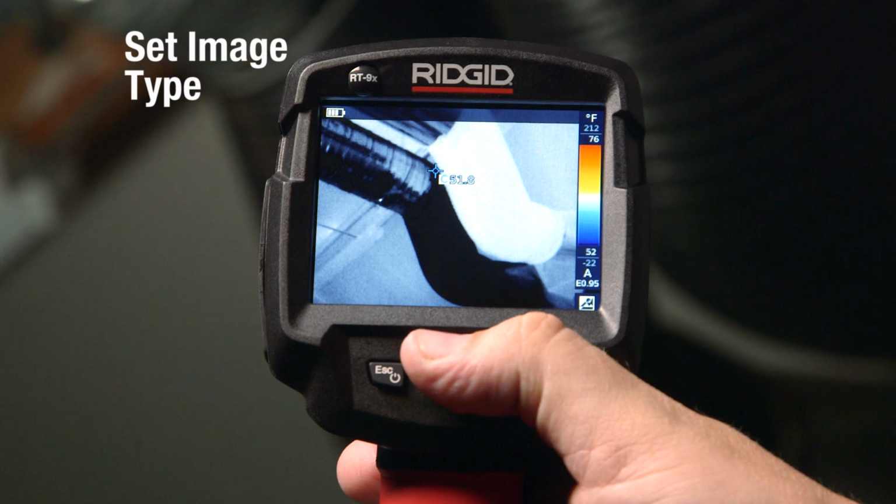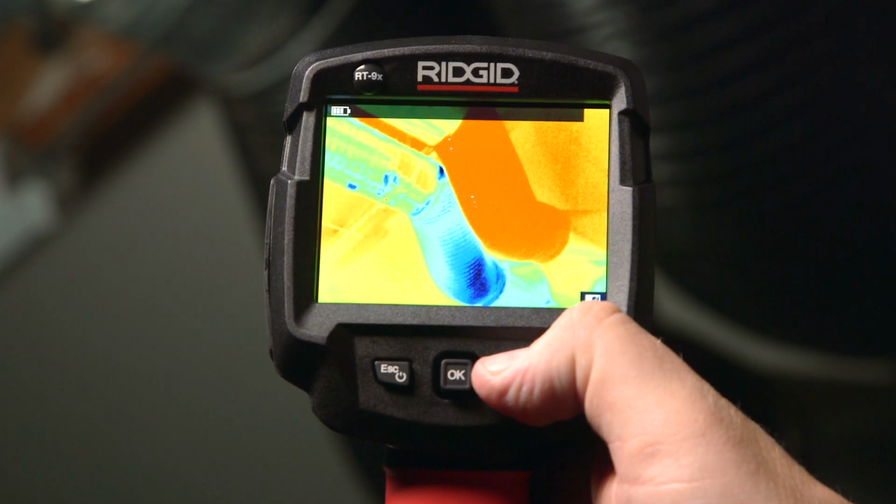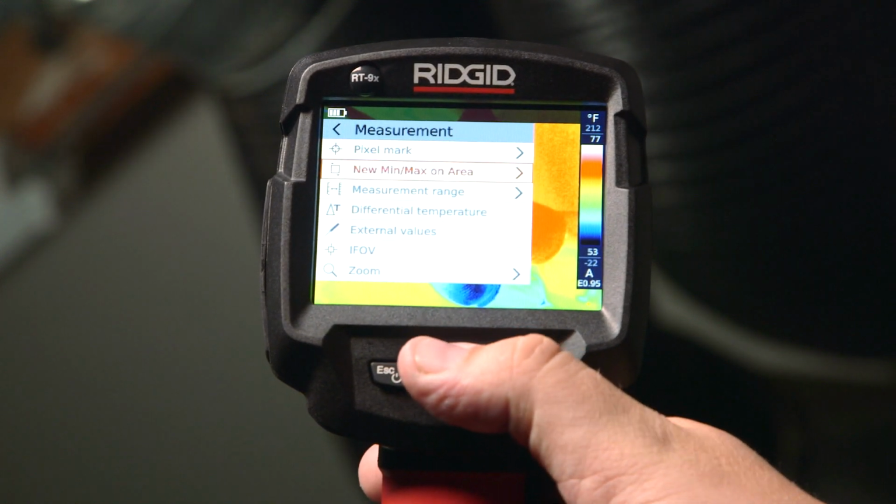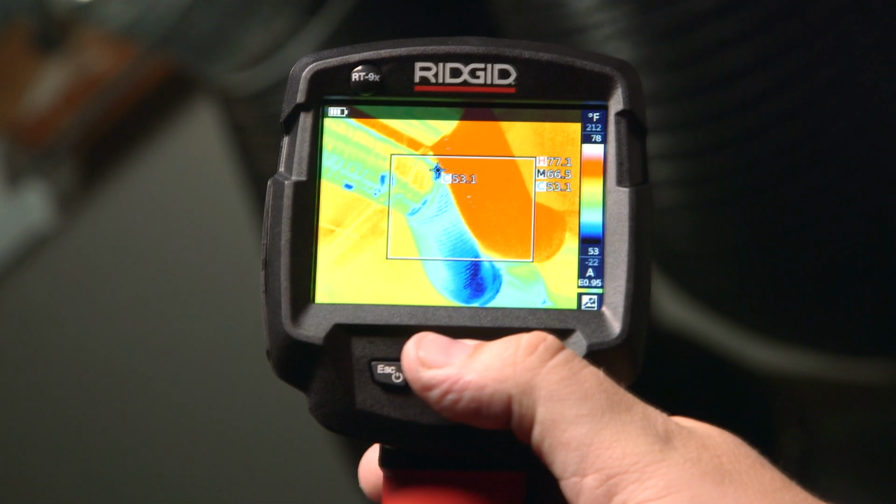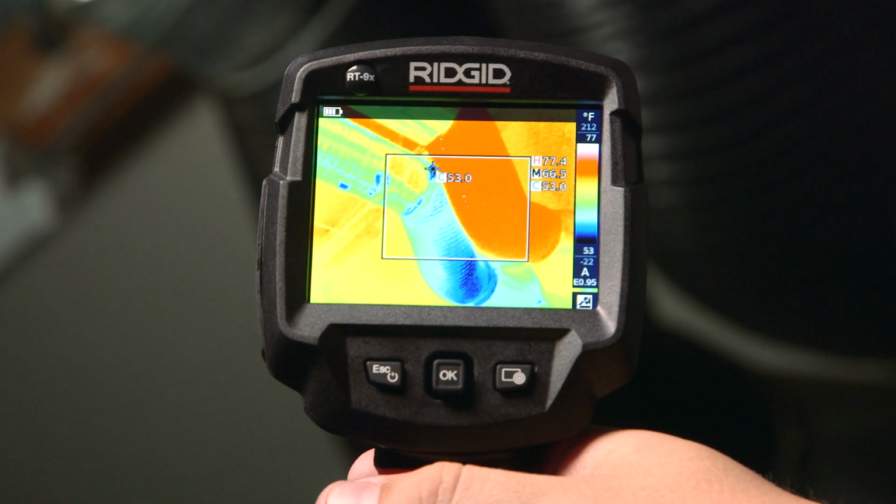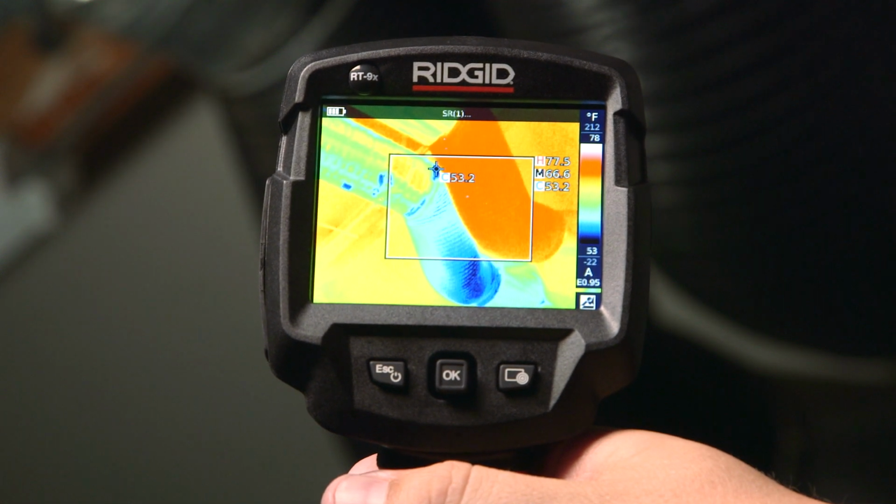Now select the image type you want displayed. You can switch between infrared images and real images. Activate the Min-Max On area function to display the minimum, maximum, and mean temperature values for a selected area. To save an image, first focus the thermal imager on the area that you want to analyze. Press the trigger. The image is automatically saved both as an infrared image and an attached real image.